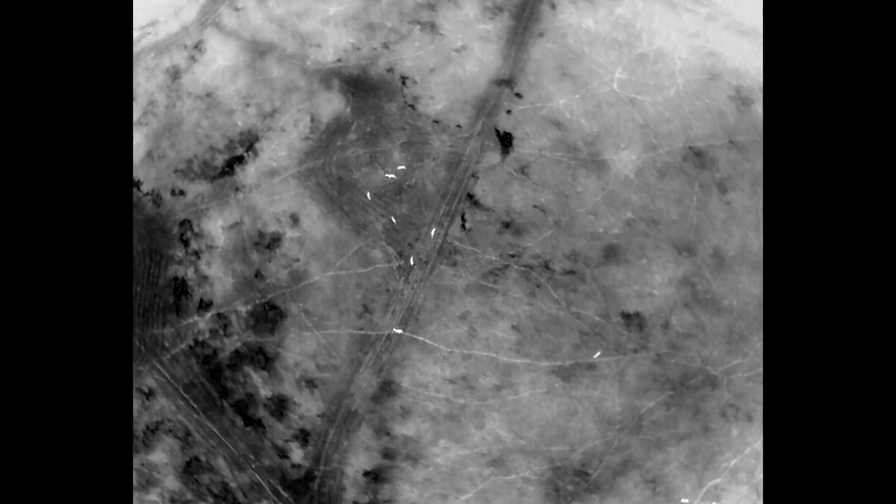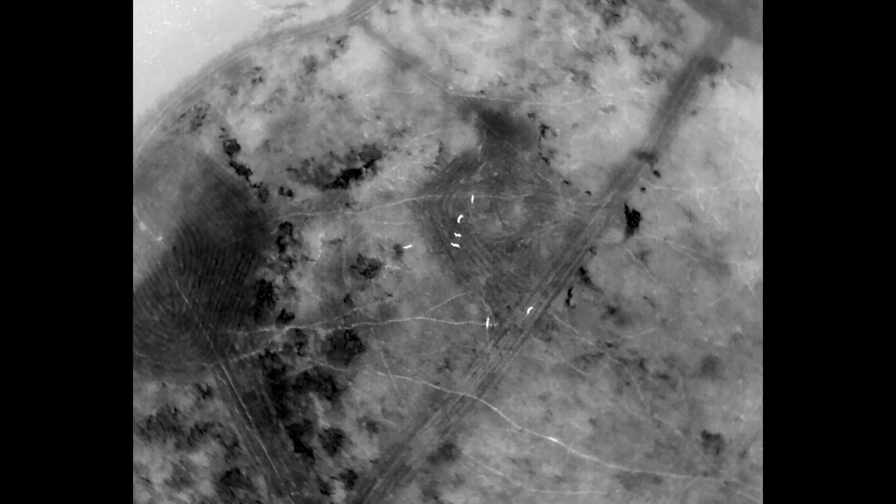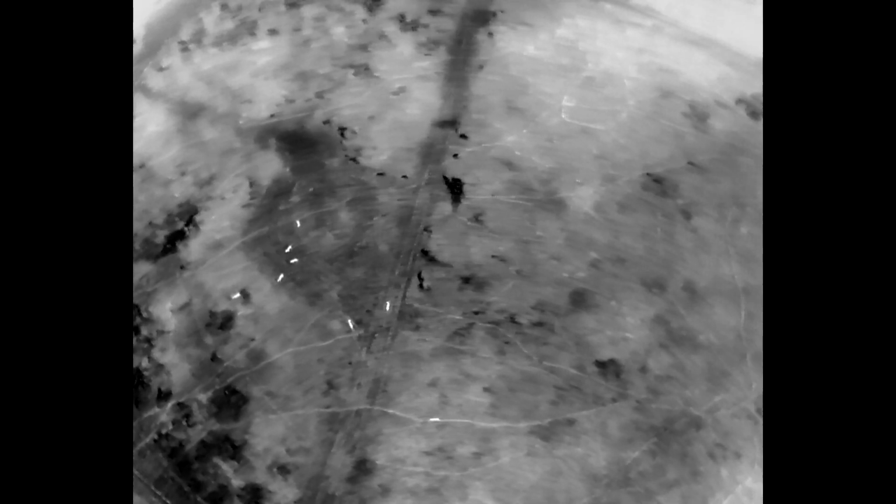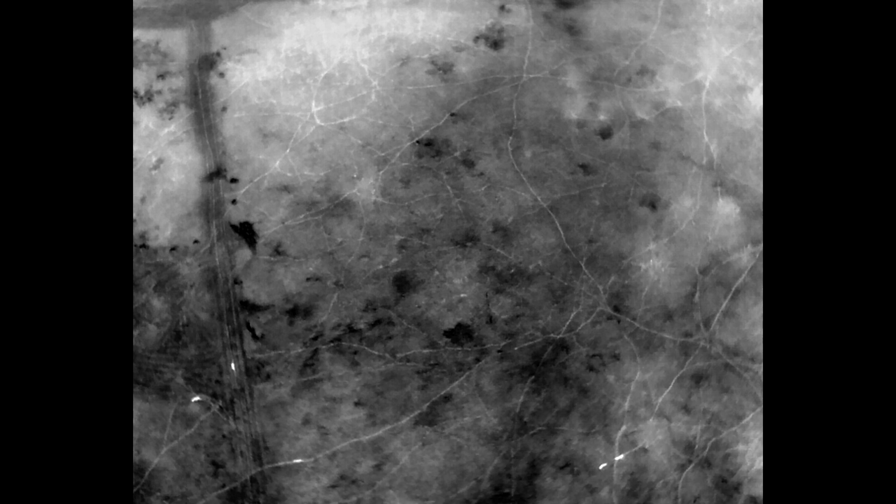What was it? You can see the deer that stood their ground are moving out forward, looking for what this thing might have been. Other deer are moving even deeper into the area that the coyote came from, and that might tell us a lot. Maybe they're looking for the next coyote. I imagine they understand that coyotes run in packs.